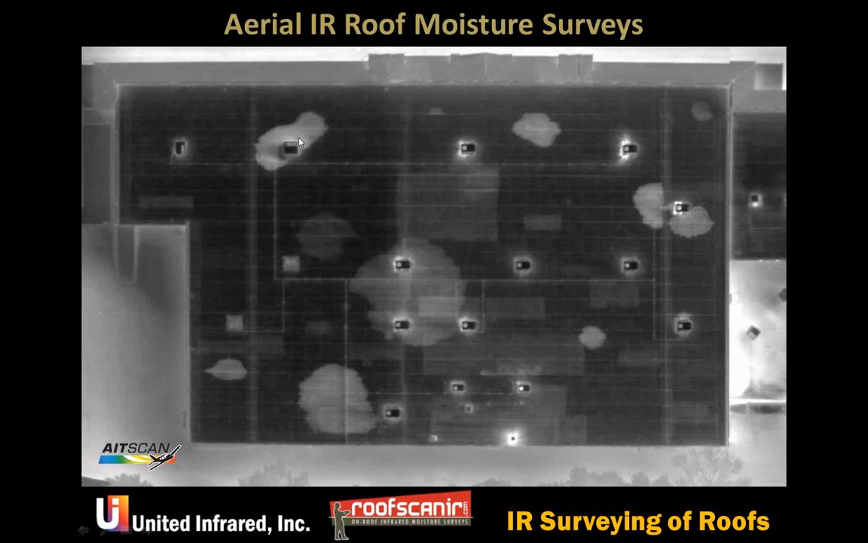You can also see how these light areas are wet now, where the roof underneath was patched, but you can also see that they didn't remove the wet insulation before they put the roof covering down.